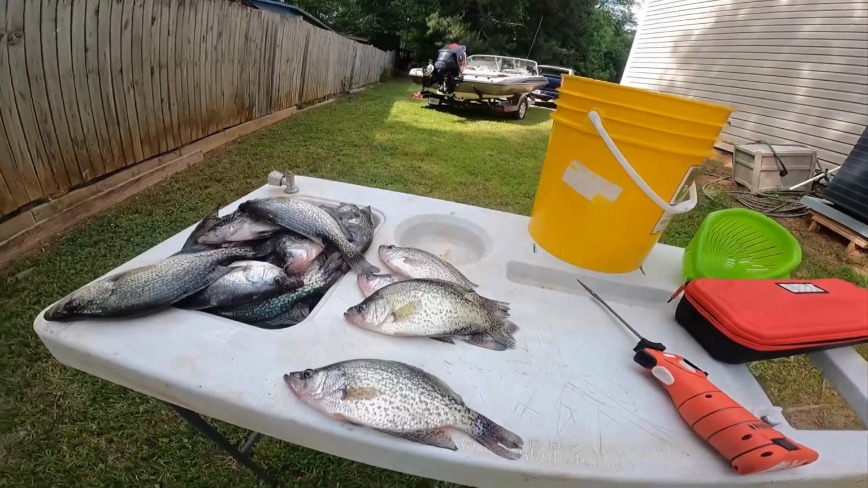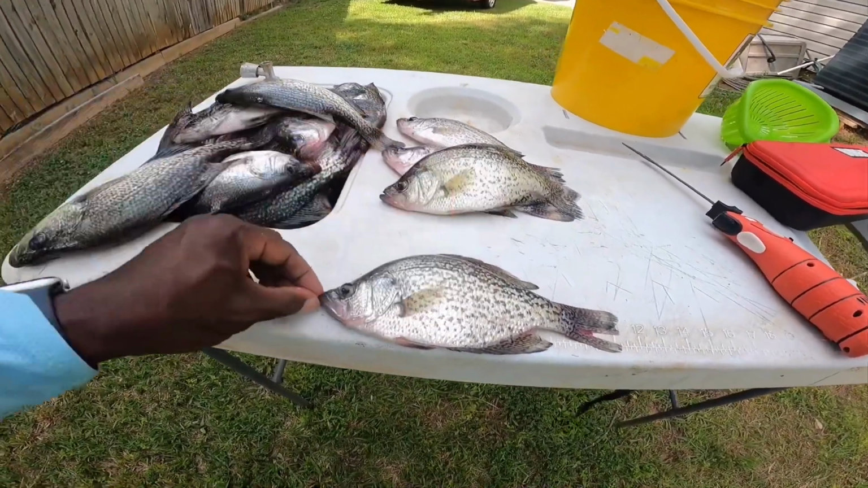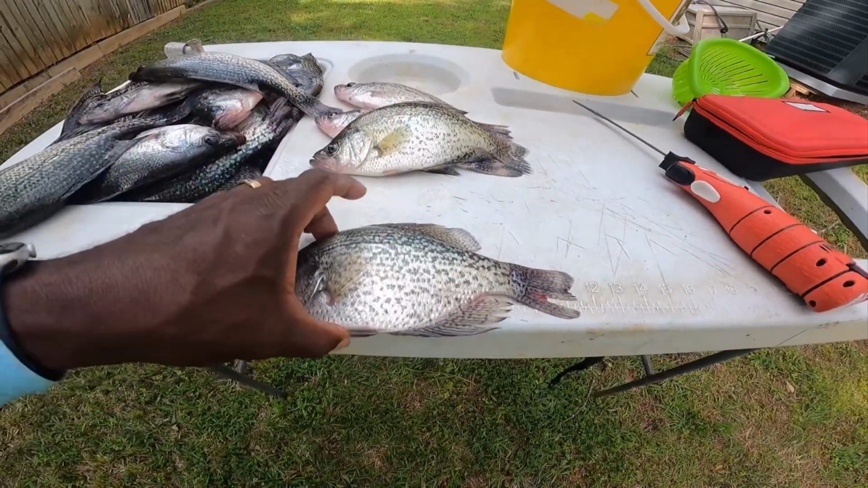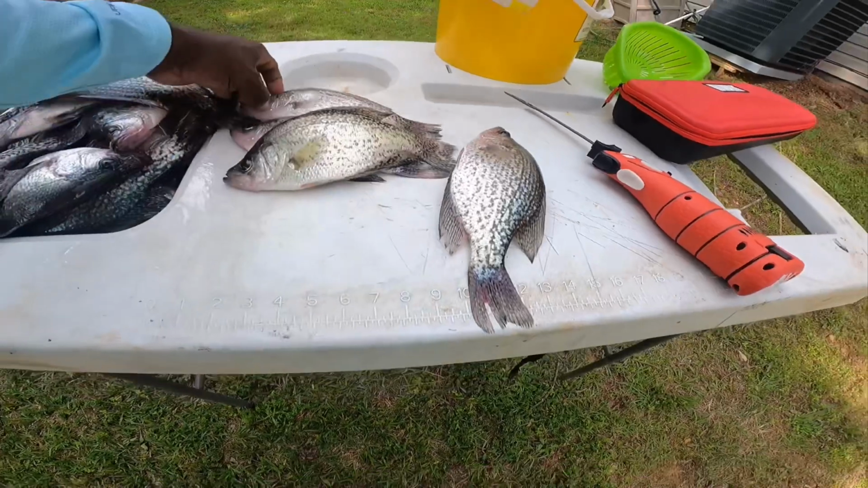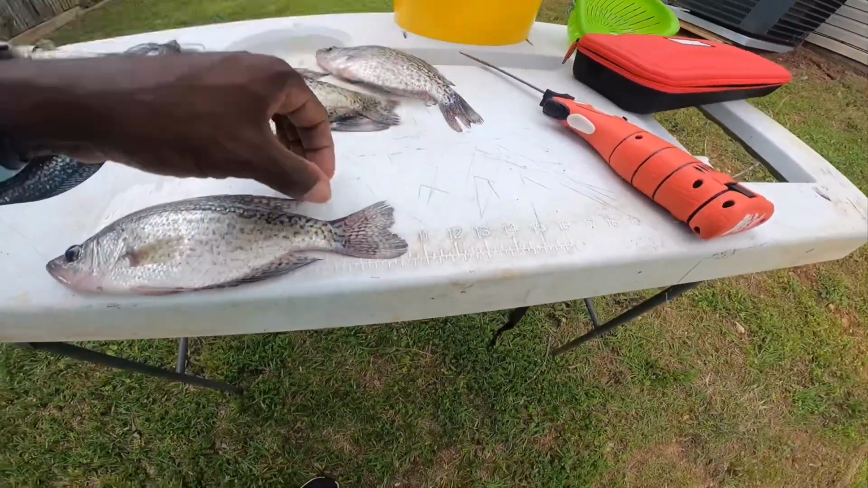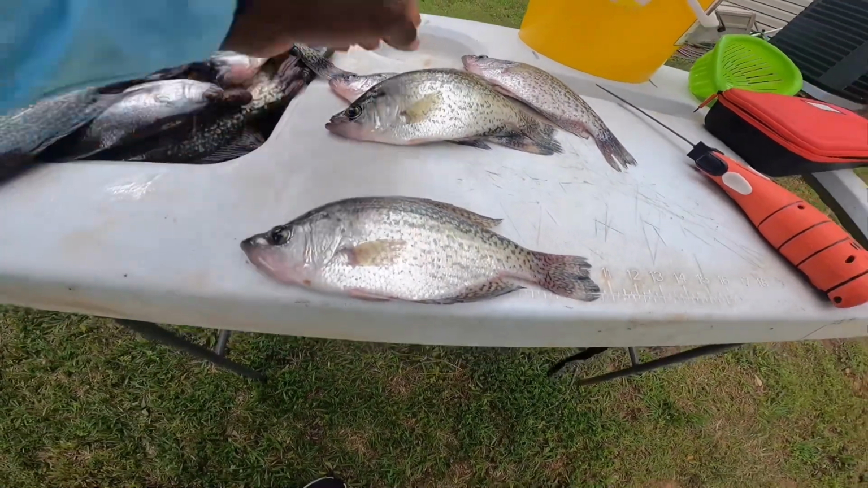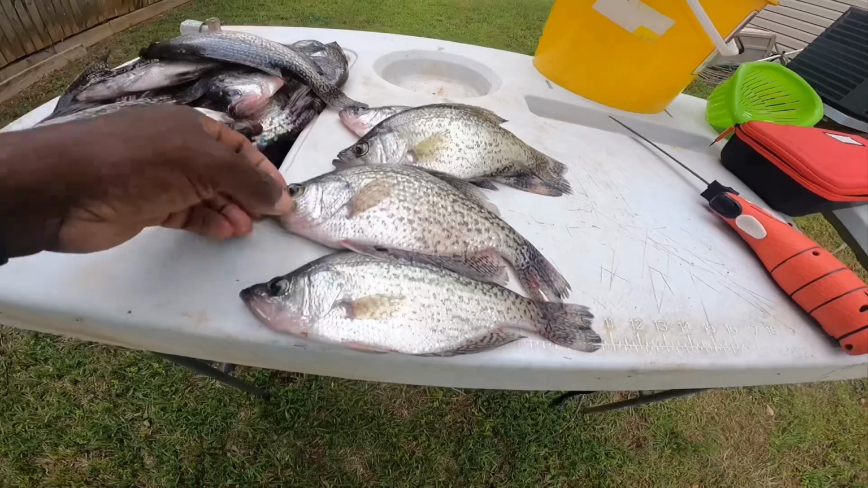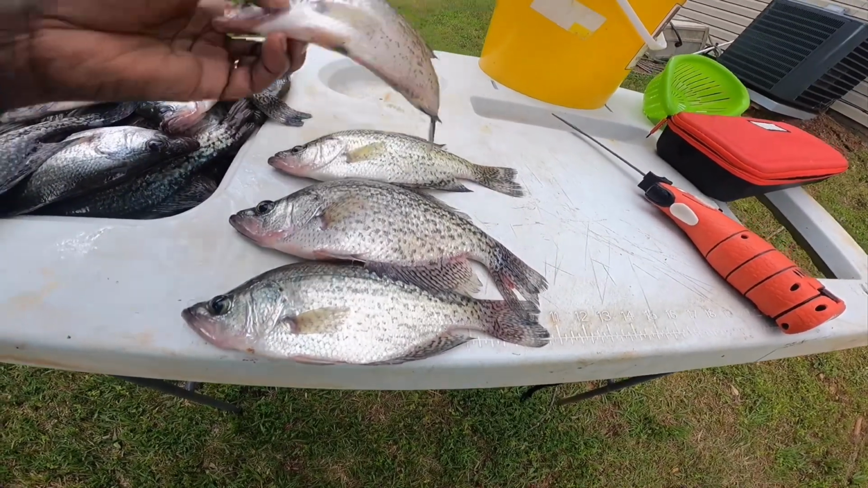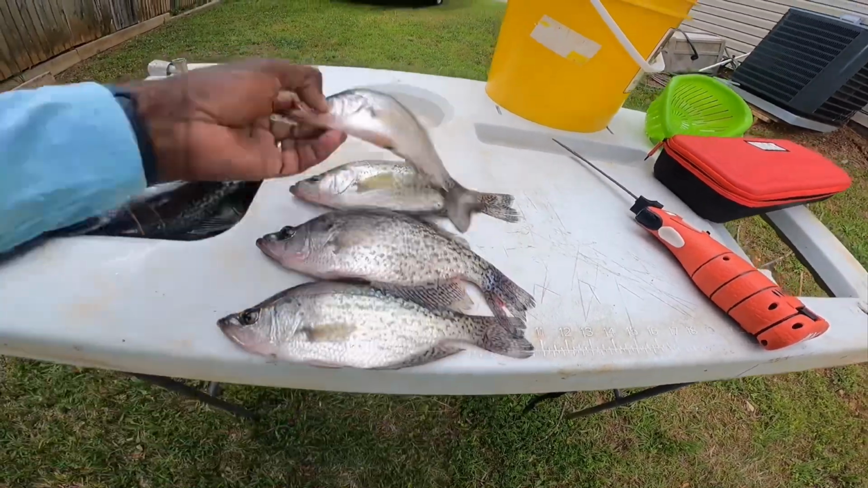And here's the tripped out thing. This is what I was doing. This fish here is 11 inches, from closed mouth all the way to tail. And I'm looking at these 10-inch fish like, these are some little fish. But the difference between a 10 and an 11, it looks like night and day. These are 10s right here, 10-inch fish. So they're starting to look small to me.